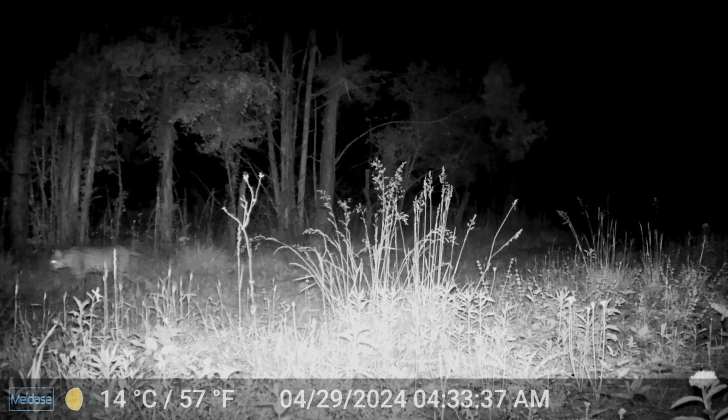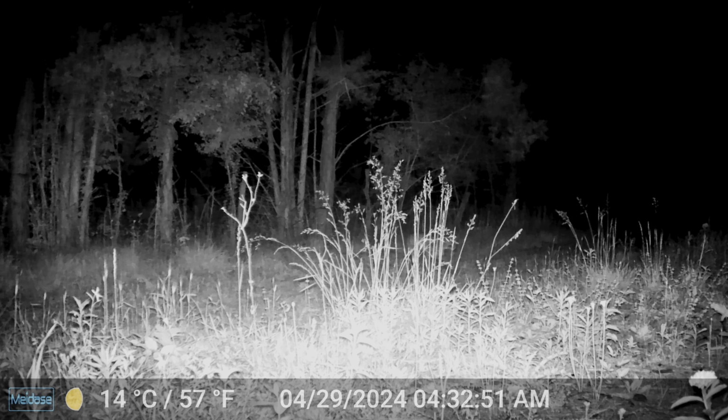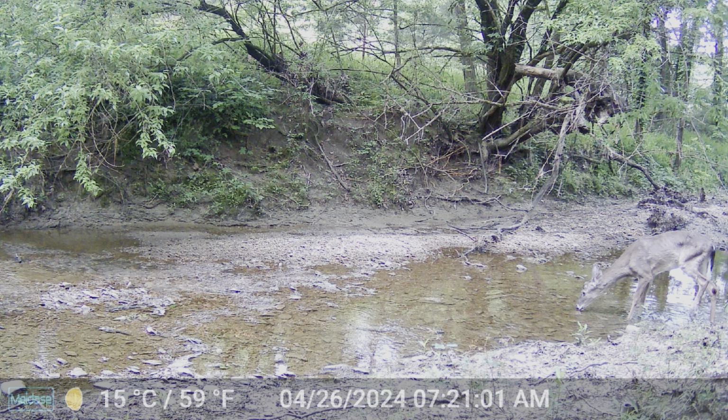So this is the same road that we just saw that weird creature and the mangy coyote and the possum on. That was obviously a bobcat. This is also the same road that I've caught 5 bobcats off of. So this particular area is loaded with bobcats. This is also the same spot that we have the quail on the property. There's another bobcat checking a scent out.